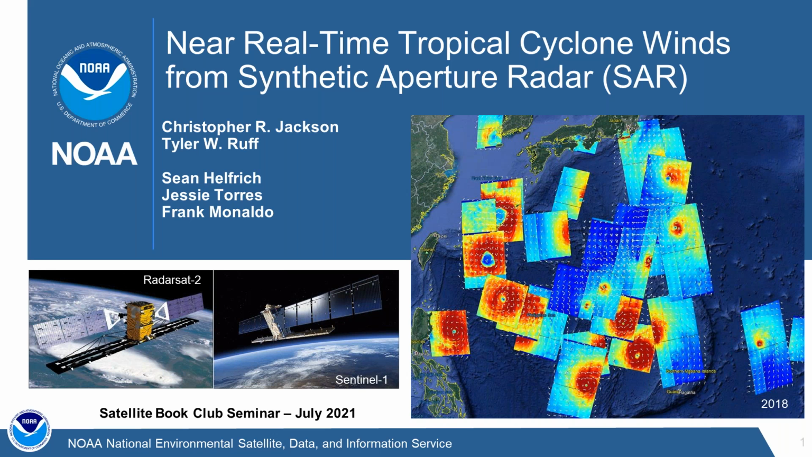The one I'm going to talk about here is the application that we put together for near real-time tropical cyclone winds. And I'm going to focus on the system, not so much the science of the synthetic aperture radar detection, but we'll get into a little bit of that. At the bottom left, the two spacecraft and the two sensors that we are going to use primarily for this, which is the RadarSat 2 satellite and the Sentinel-1, and I'll have more to say about them going forward. And on the right is a composite that we put together of all the SAR wind images we were able to generate from typhoons in the Western Pacific for 2018.